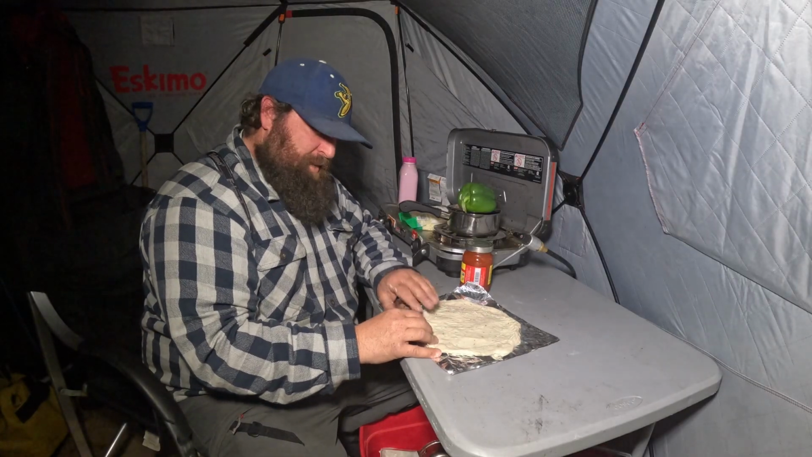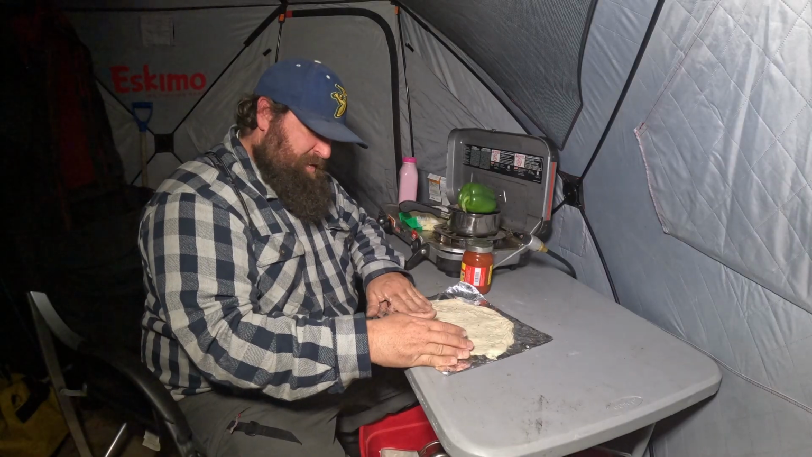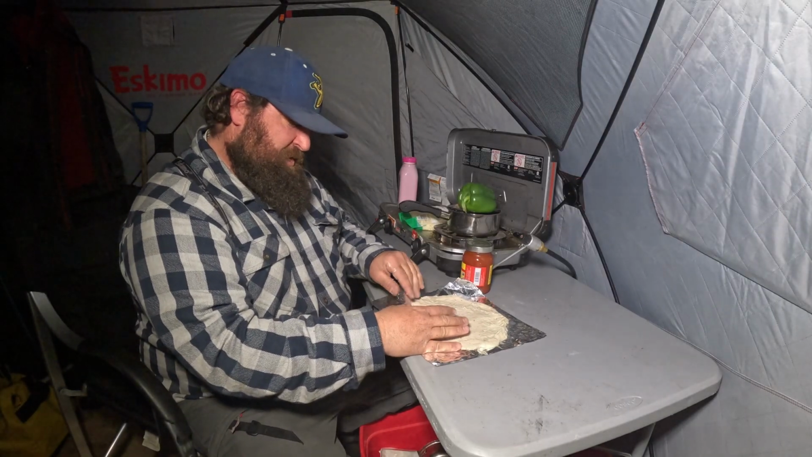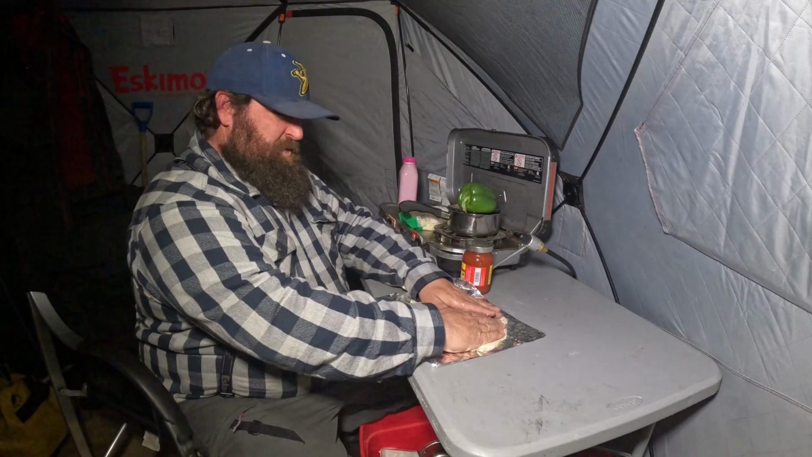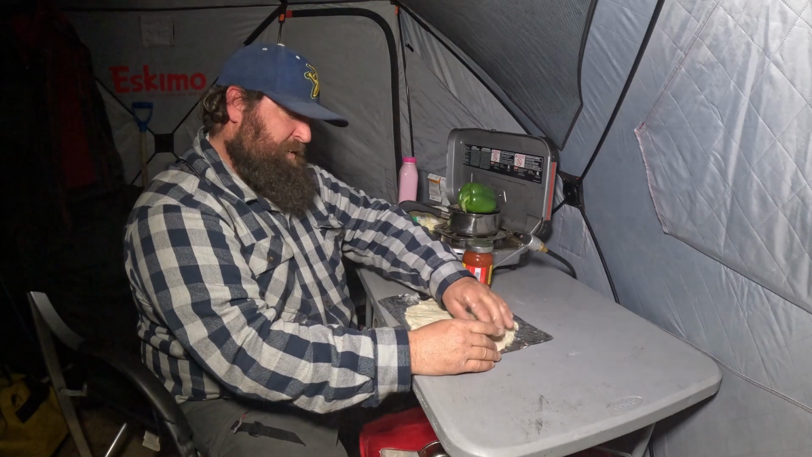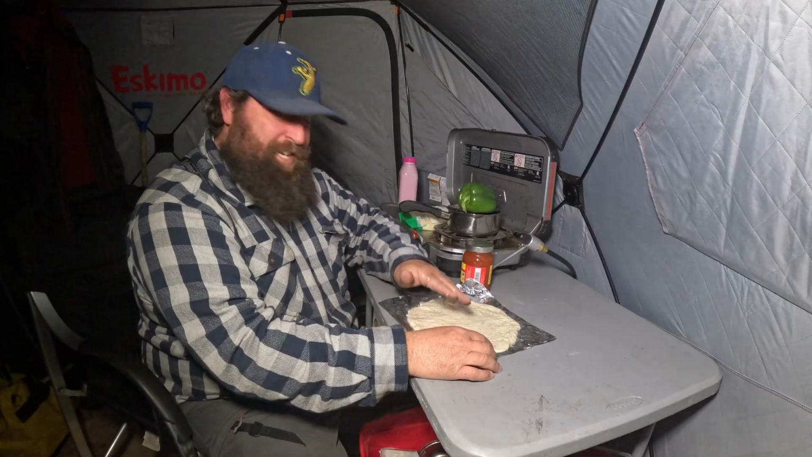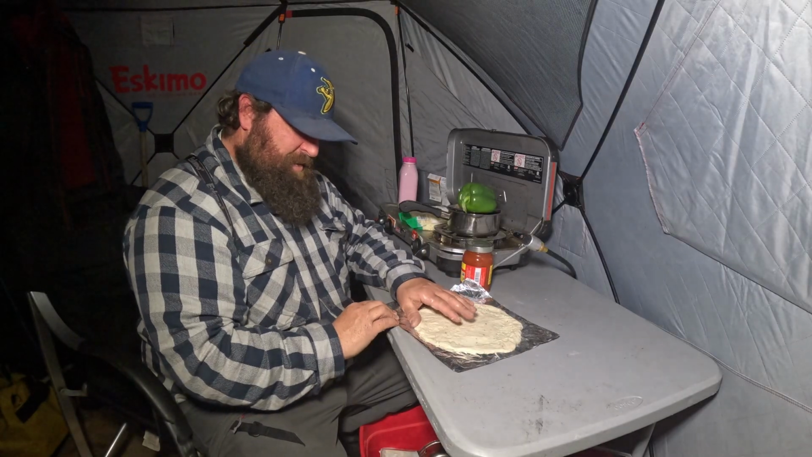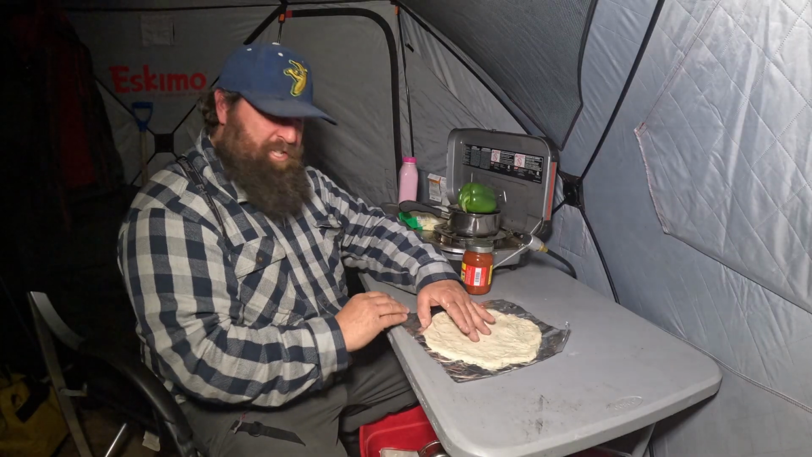When I trapped beaver with Skip, who's a retired game warden, he was an awesome trapper, really good beaver trapper, and he also took a lot of pride in the fur and the whole trapping game. I was really good at catching beaver, but I wasn't very good at stretching them. I was really good at skinning them, fleshing them, catching them, but not good at stretching them.